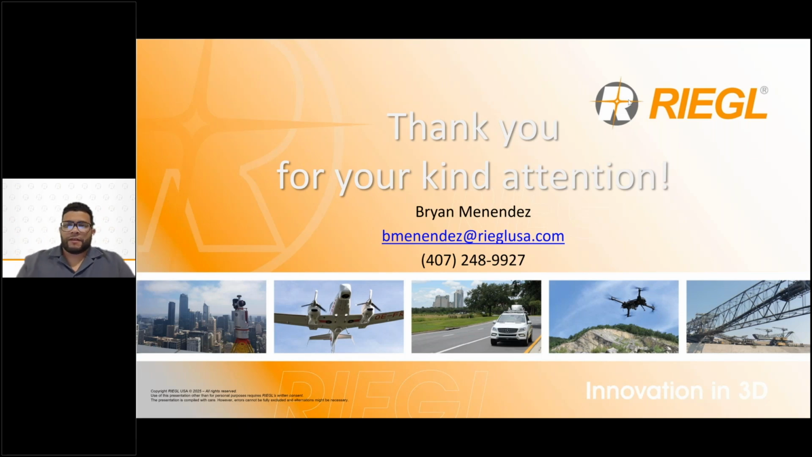One of the questions is, in the kinematic workflow, is it necessary to first create a static scan and then a kinematic acquisition at the end? Need a starting static and an ending static at the same location. So for the kinematic workflow, we do recommend that you take a 25-second scan at the beginning of your project and at the end of your project.